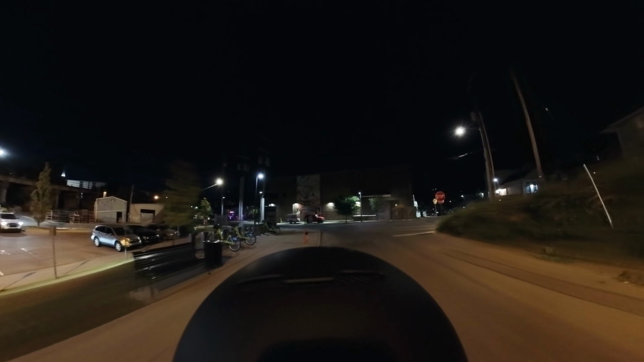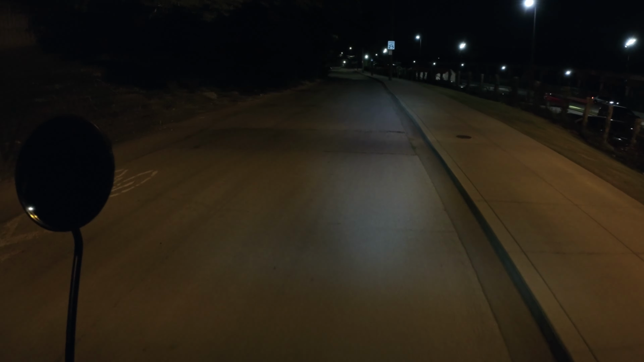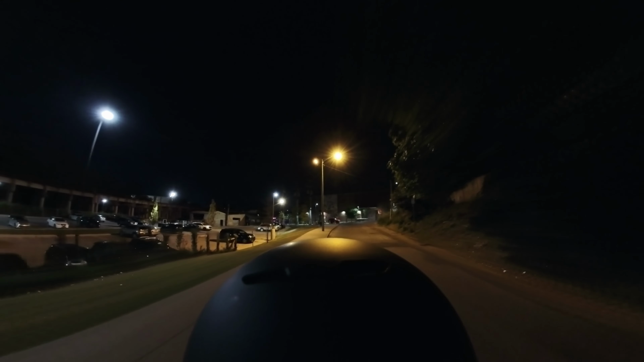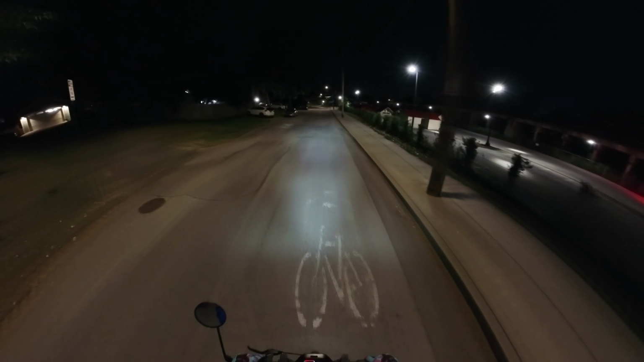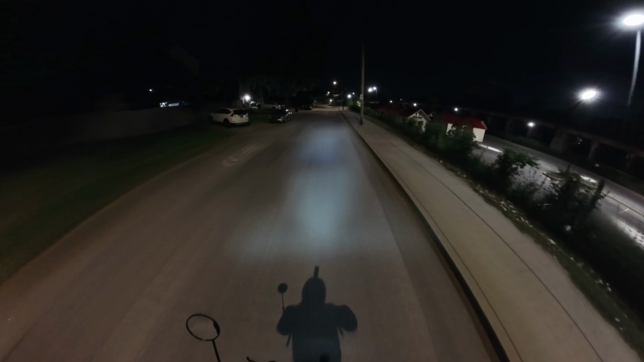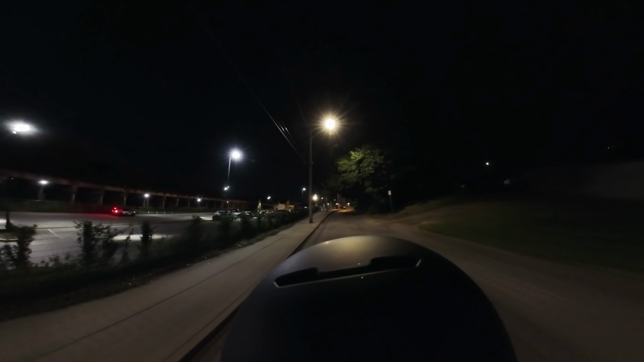Alright, so I started out in the Highlands, and I went over to Germantown, which is a neighborhood. Then I went by the Logan Street Market, through that area. And now I'm back on the outskirts of the Highlands and Germantown area. So that was taking out the Segway P65S for a ride at nighttime. Until later.